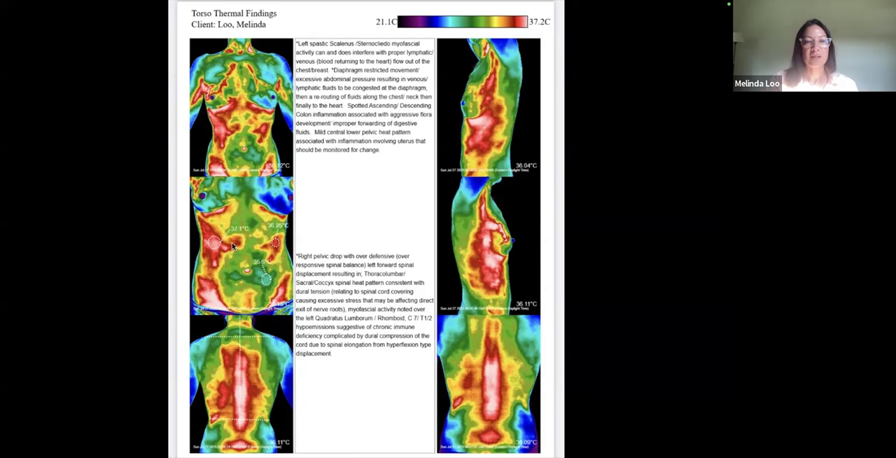I need to do some liver cleansing. I probably need to make sure that my detox pathways are working better than they currently are. And I also need to make sure that my intake of metals or toxins is limited if I can control that myself. I need to try. There's obviously some gut inflammation here in different spots as well.